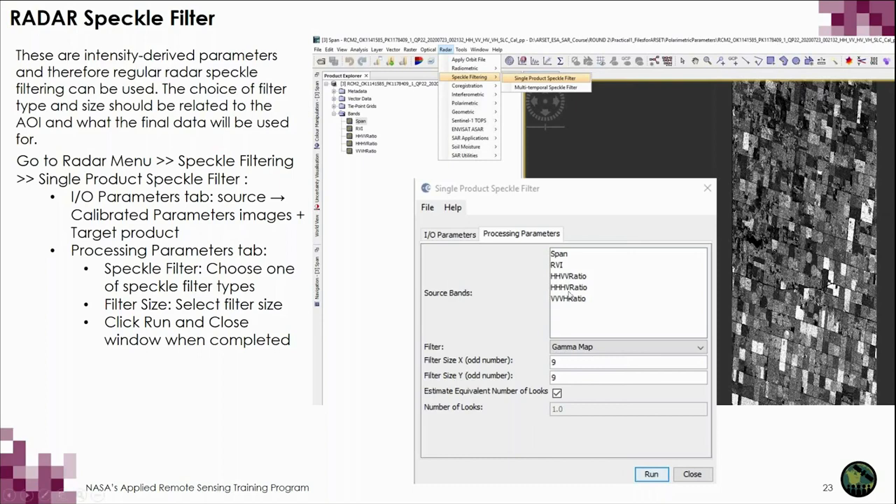Your source bands should be indicated as the parameters that you've generated: span, RVI, and the 3 different co-pol cross-pol ratios. Then you need to select the type of filter you want to use and your appropriate window size. The choice of a filter type is very specific to your area of interest.